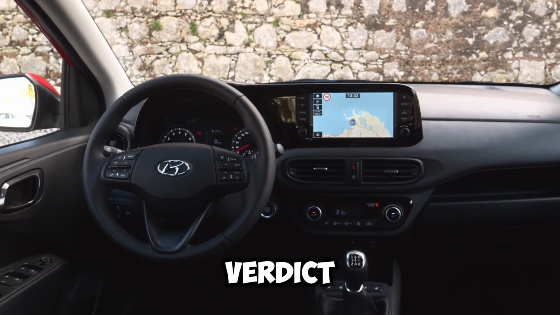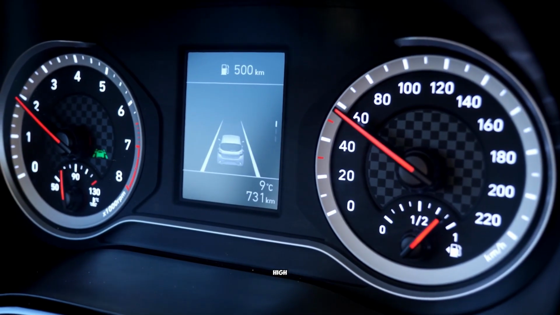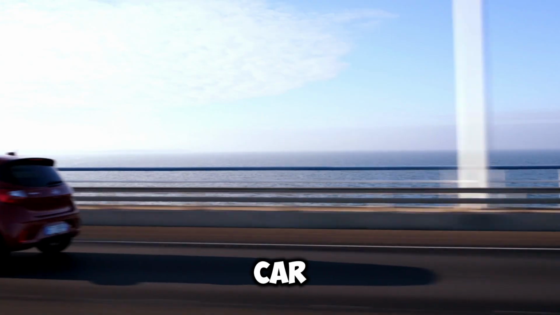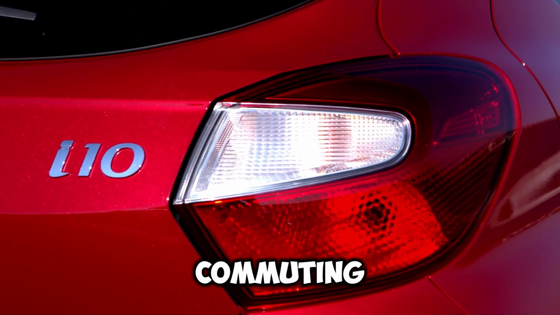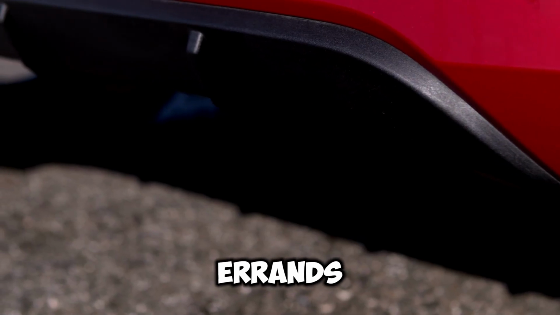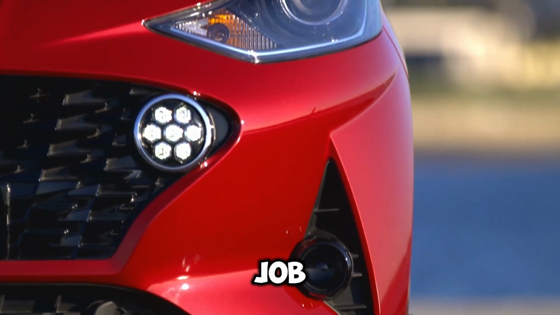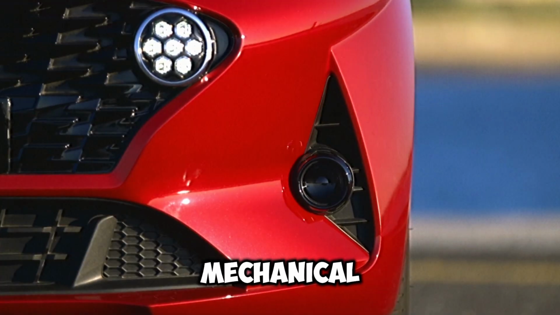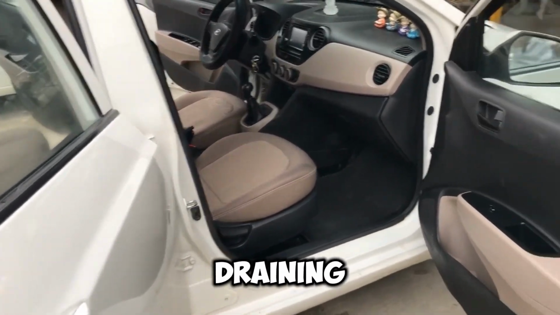Ultimately, the final verdict comes down to your daily routine. If your commute involves an hour of high-speed interstate driving, this car will exhaust you. But if you spend 90% of your time navigating crowded city streets, commuting to school, running local errands, and fighting for parking, there is quite literally no better tool for the job. It is a brilliant, unpretentious mechanical companion that will faithfully start every single morning without draining your bank account.